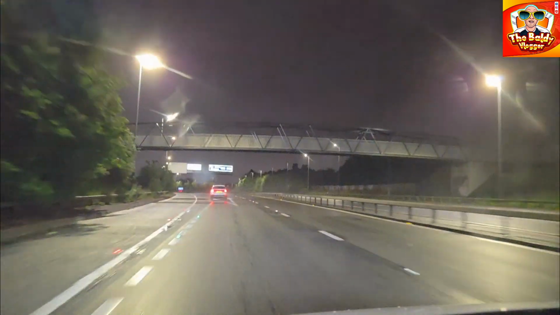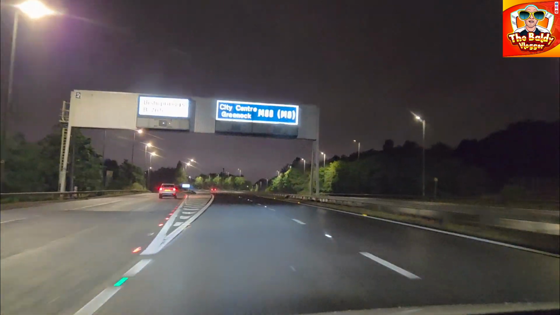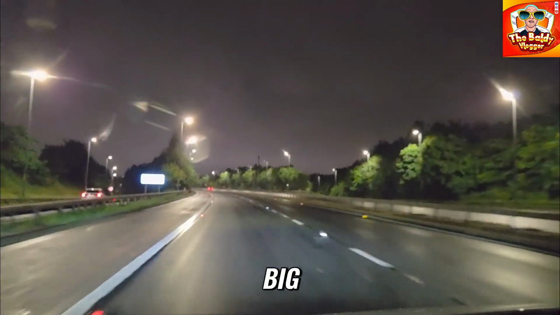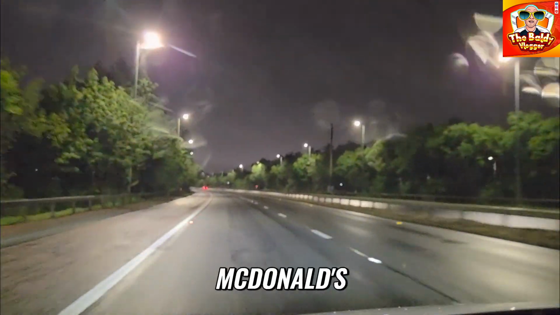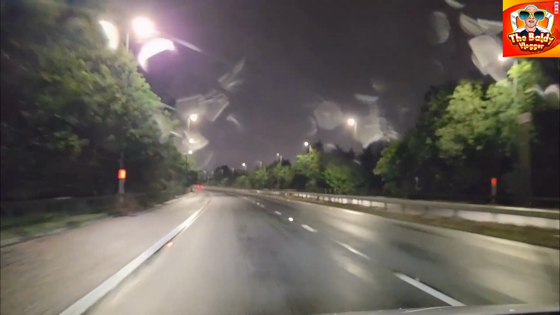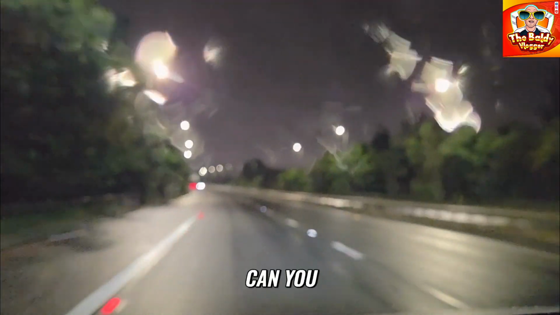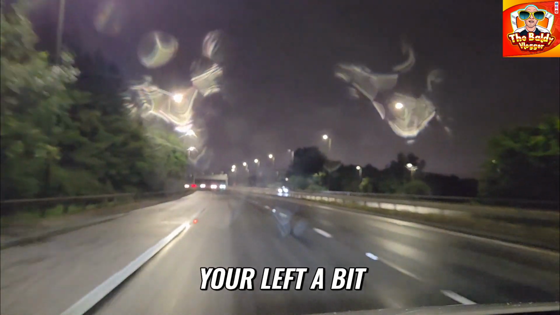Sitting there as well, like in Egypt. That's the bishoprics that turning. Got a big ASDA there. ASDA, McDonald's, I think B&M. Not sure, can't remember. Yeah, they have got B&M. There you go. You can't see it, can you? Because I'm showing the front of the car. It's to my right. You go off to your left, but it's to the right. You go under the bridge.